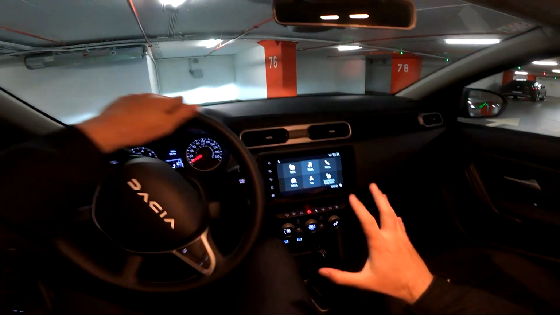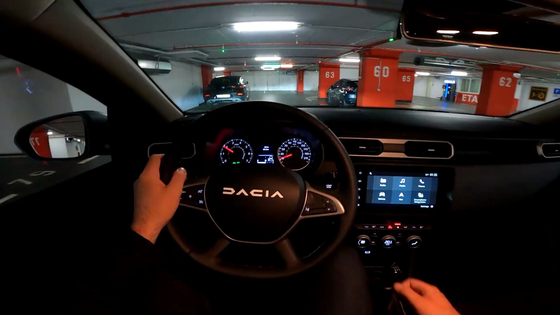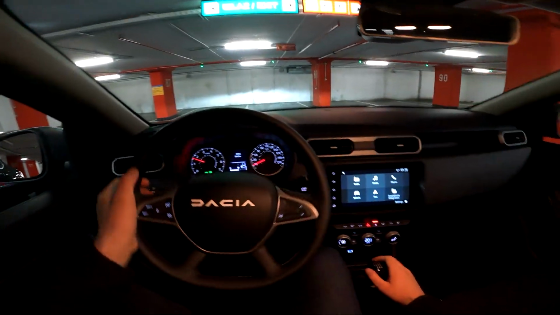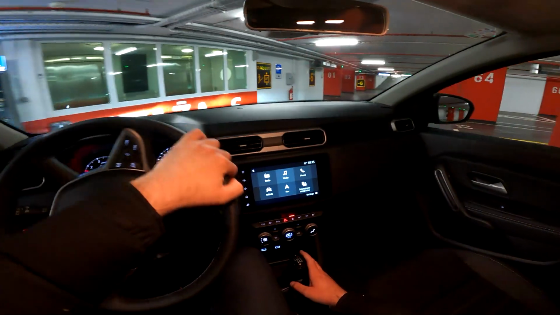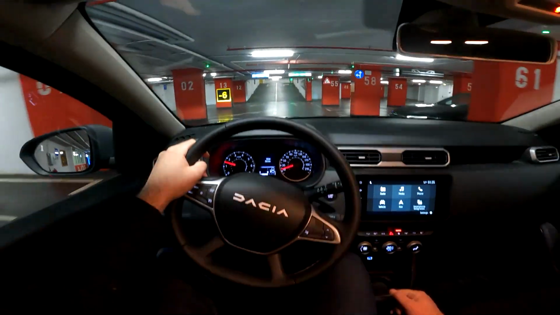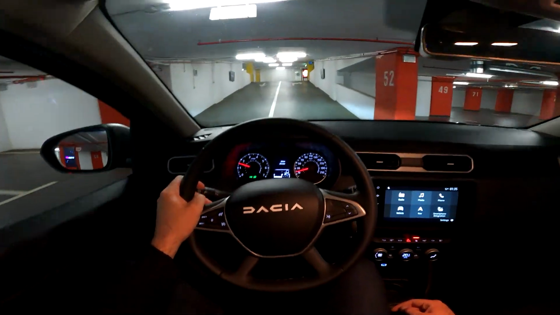Now the model in our video, let's start of course by saying that this is the diesel version, 1.5 liter diesel with 115 horsepower and 260 newton meters of torque. 10.2 seconds is the time to reach 100, and top speed is 175 kilometers per hour on this 4x4 version.